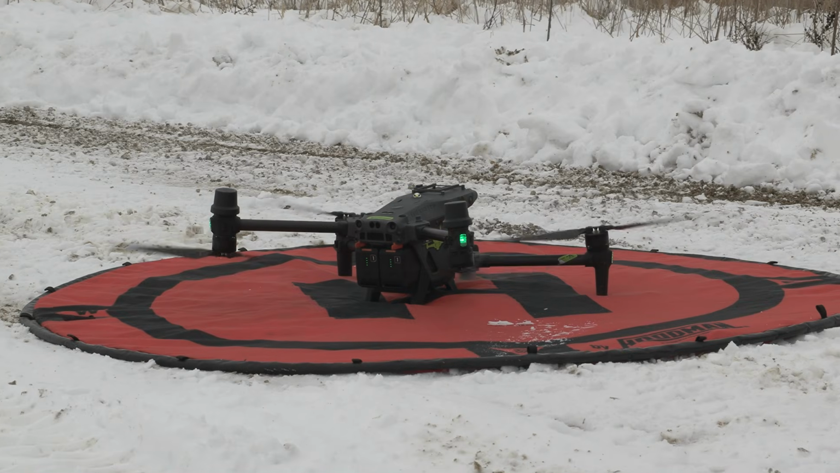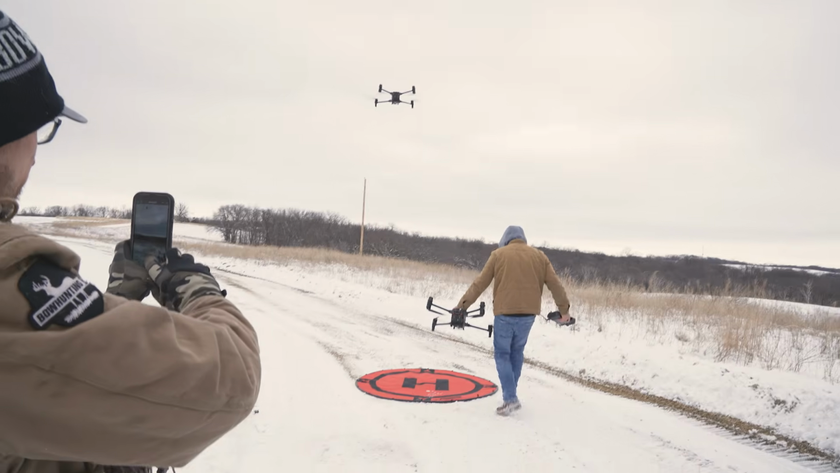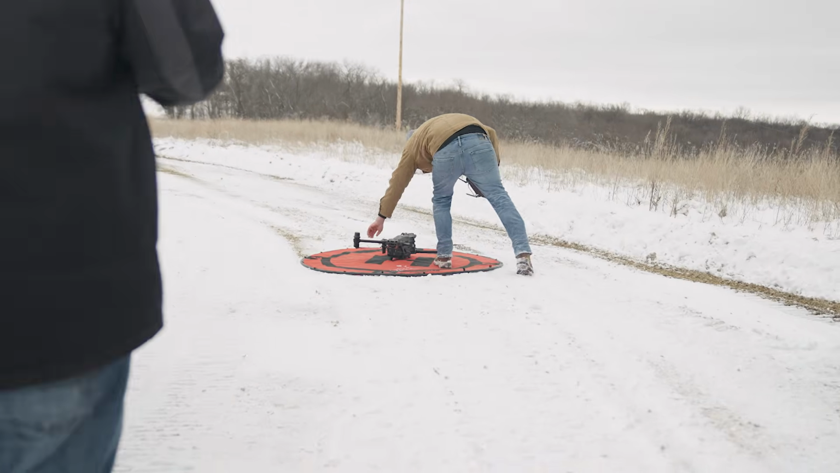Our main goal was to get an idea of how many deer were on the property so we can properly decide how many does we should harvest in the future and how to build a healthy herd.